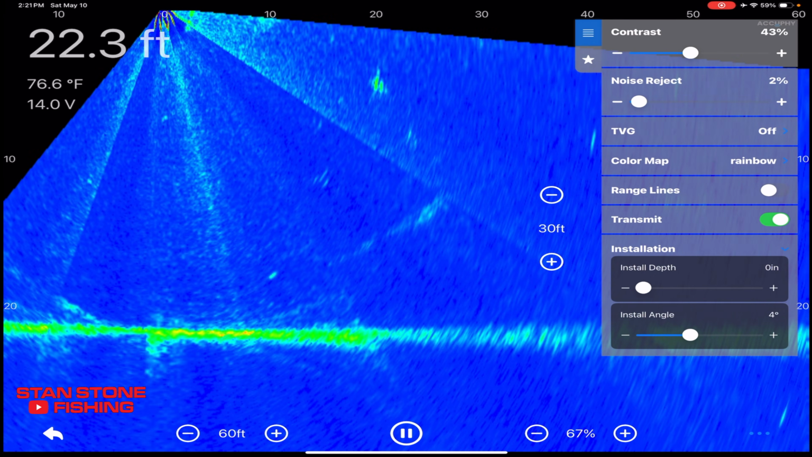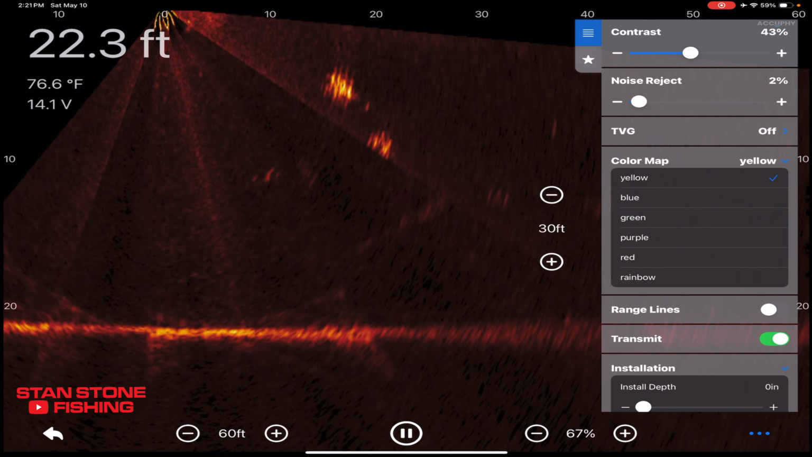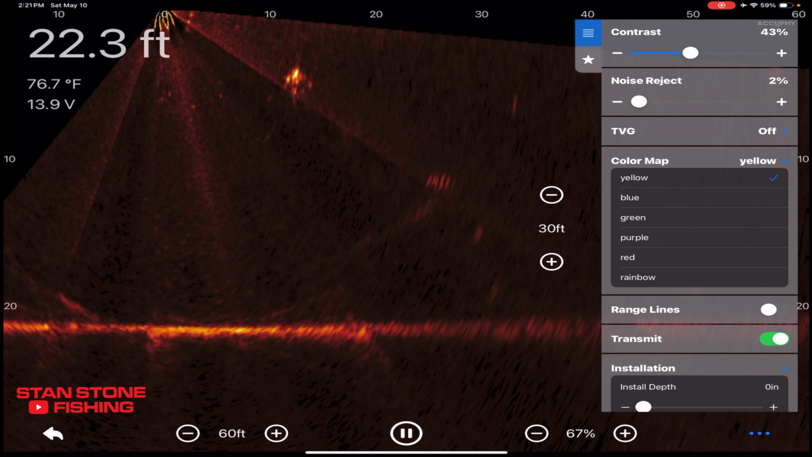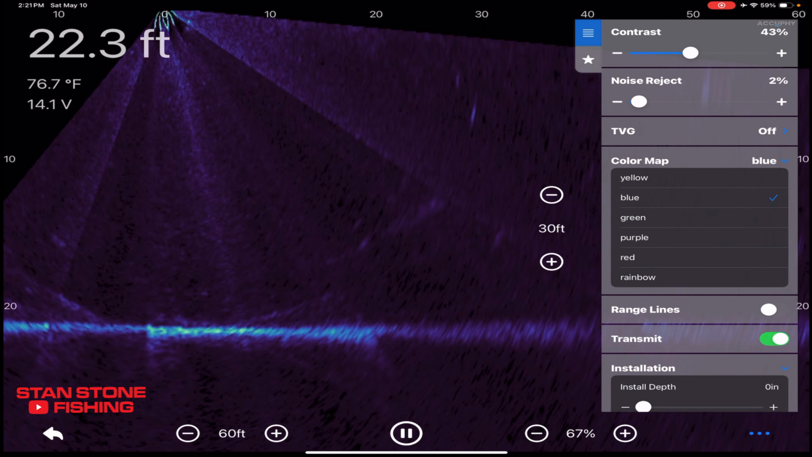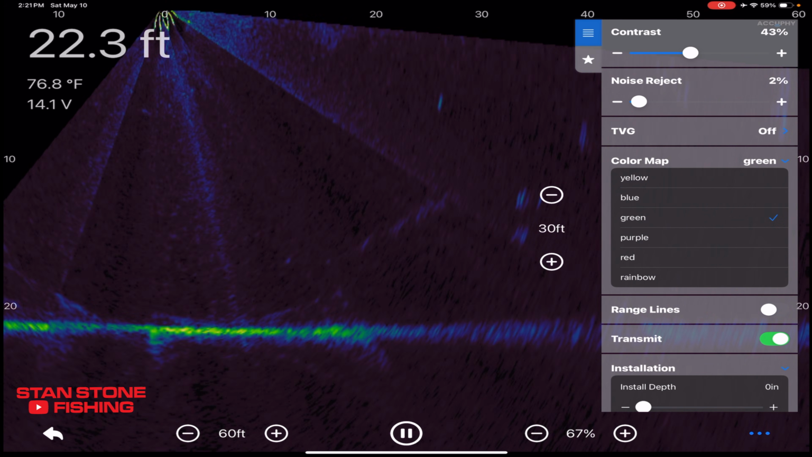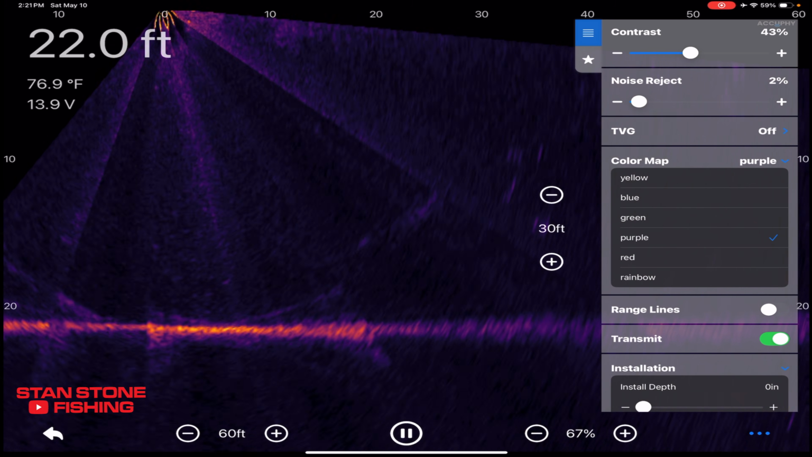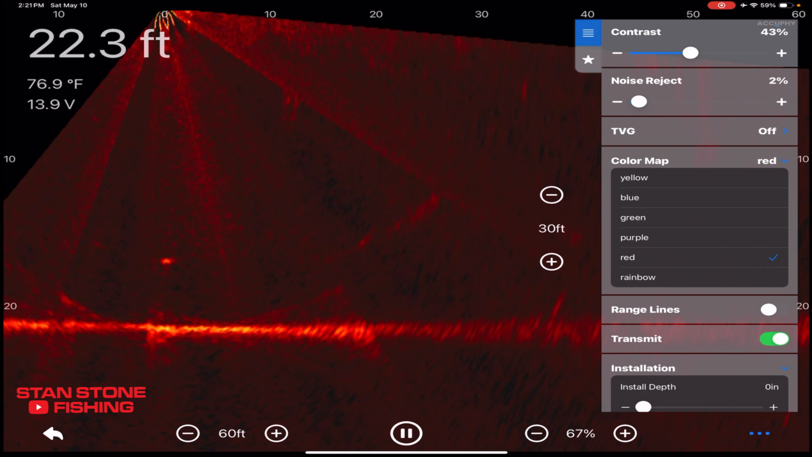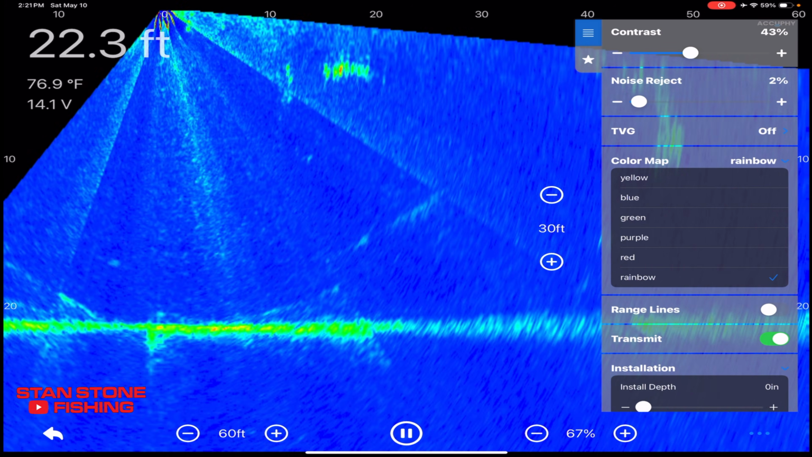This is our colors that we have. We've got yellow, which is pretty neat. That's similar to what I'm running on the Garmin. We've got blue. There's green. That's a pretty neat color. We got purple. There's red. There's rainbow. I'm going to use rainbow because I think it's going to show up a little bit better.